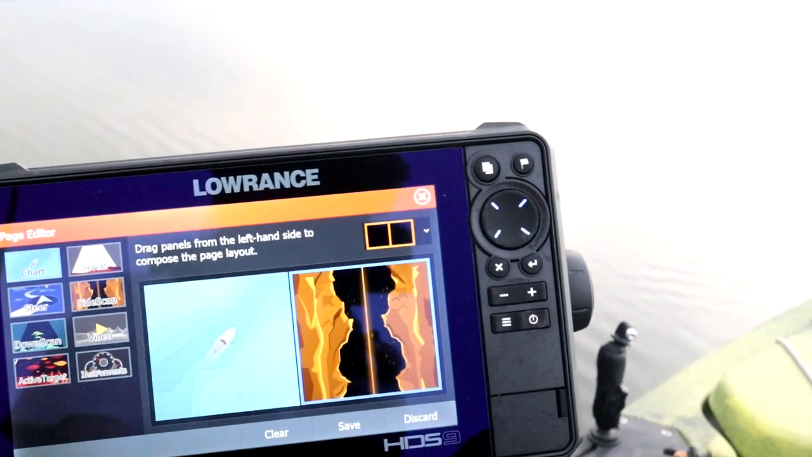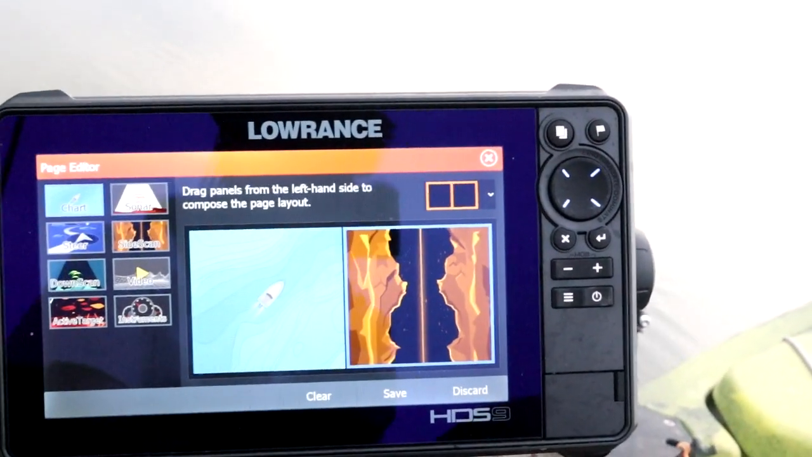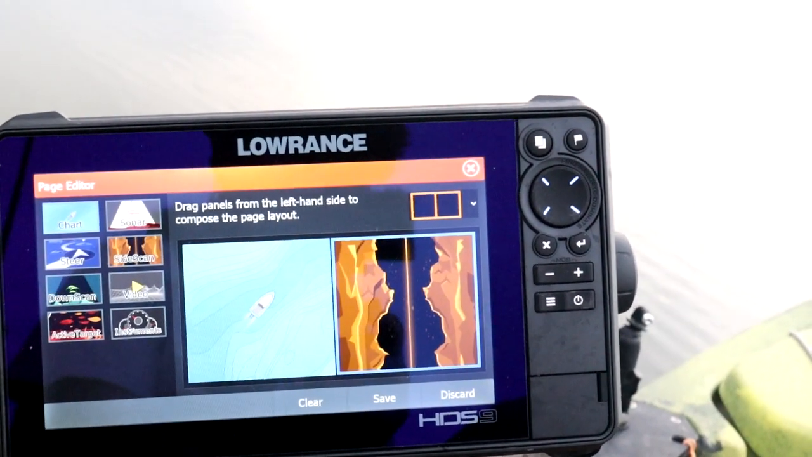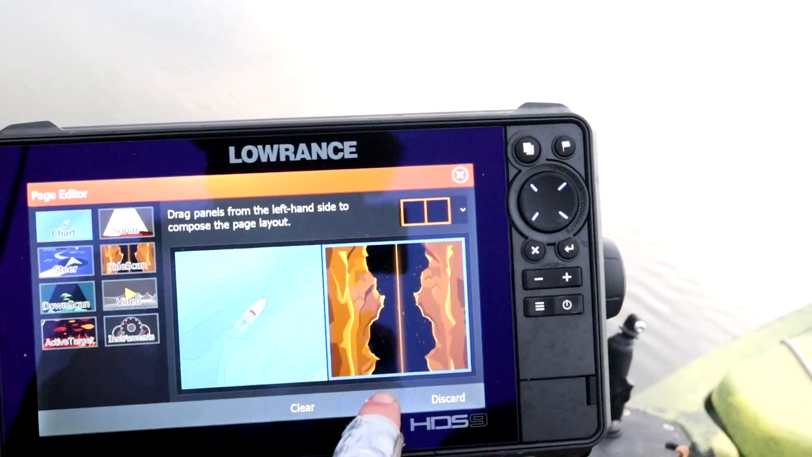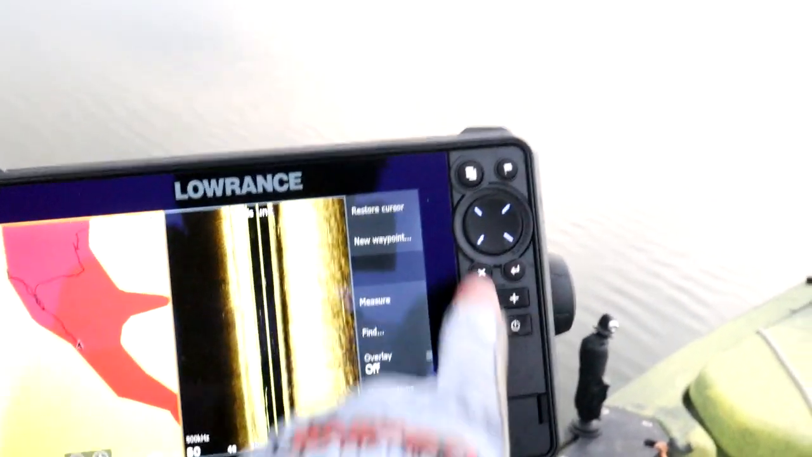Now, one of the most used combos that I have on my unit is going to be the 2D and the down scan side by side. So this is going to help you to check yourself when you're seeing something on 2D. Cross-referencing that with your down imaging is just going to help make sure that you have all of the information at your disposal. So go ahead, drag over whatever piece of information that you want to drag into this combo. It could be charts, could be side scan, it could be active target. You have a bunch of different options here.